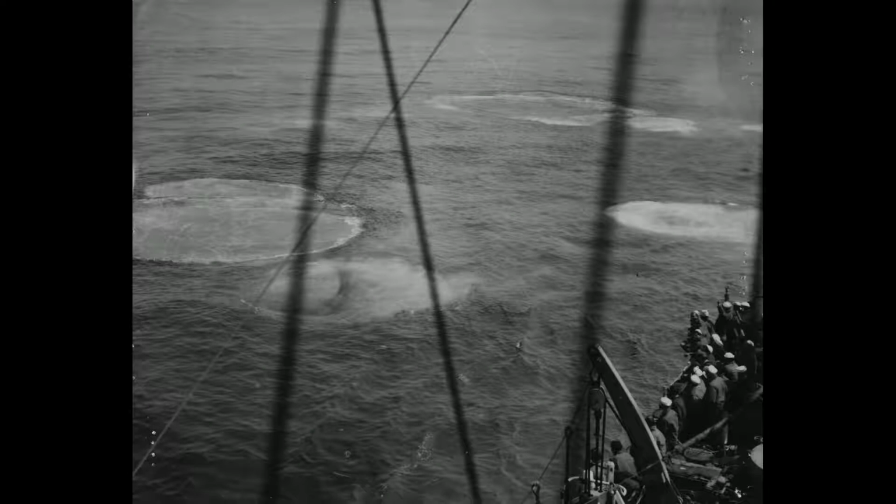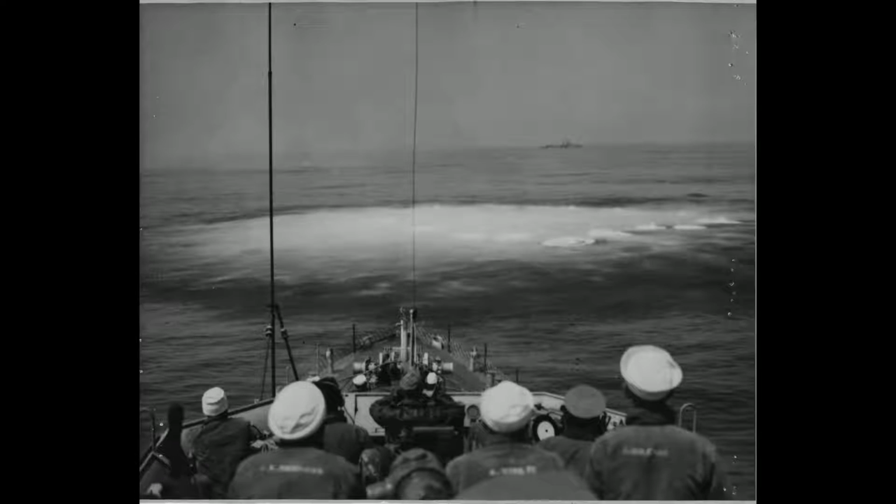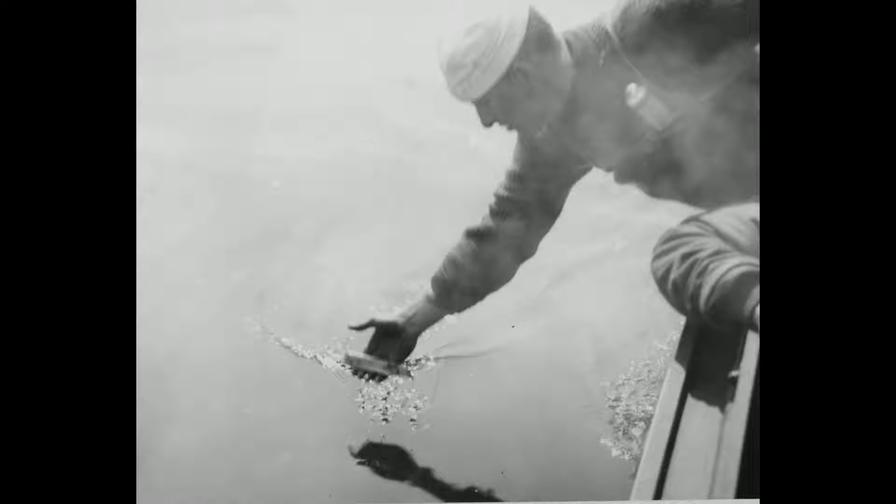But eventually, late in the evening of May 5th, 1945, they started to observe things floating up to the surface. They saw some wood. The U-boats had a wooden deck. They saw a life jacket, I believe, and even one of the sailors' hats, perhaps. And then they started to see an oil slick. So they were pretty sure that they were able to damage the boat.